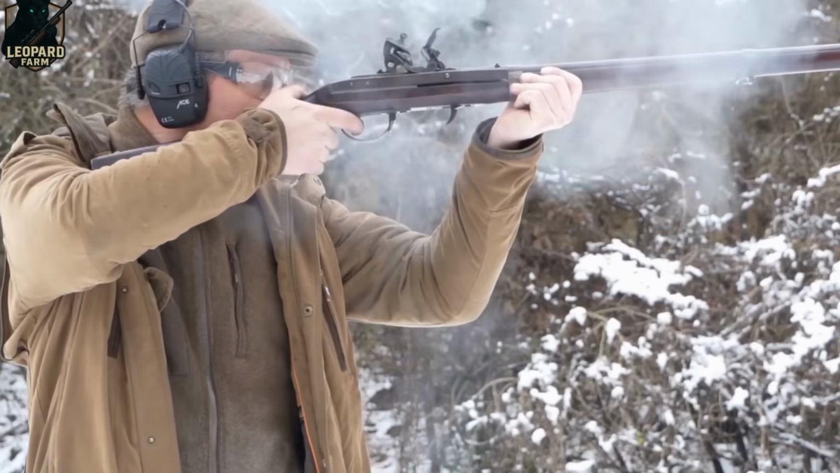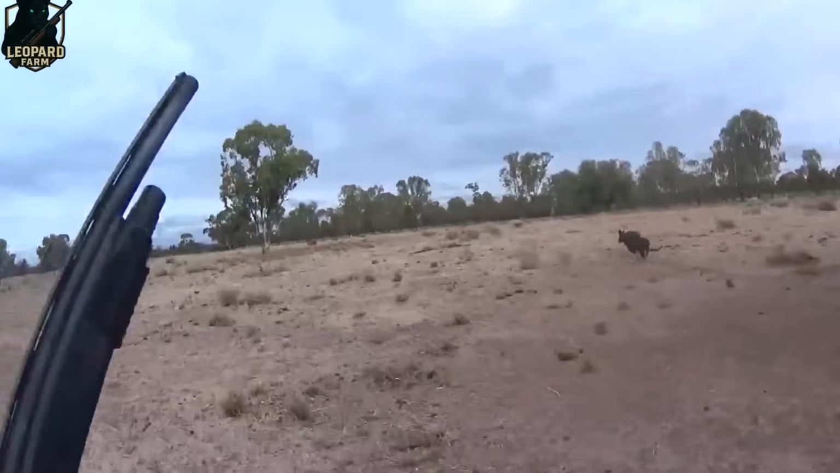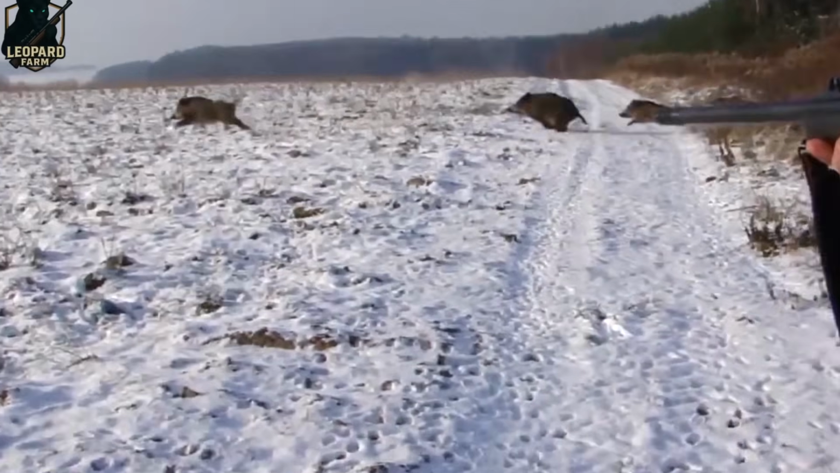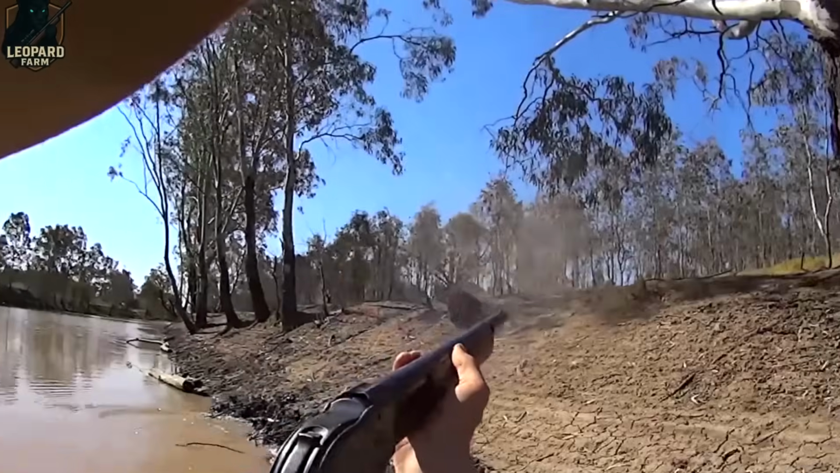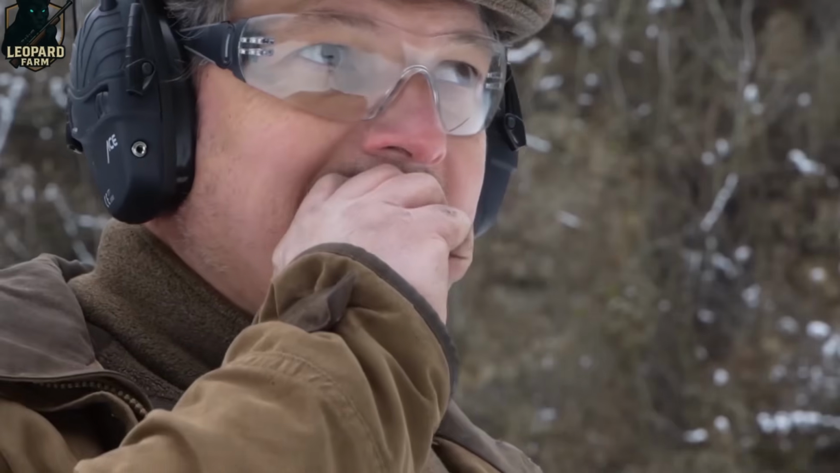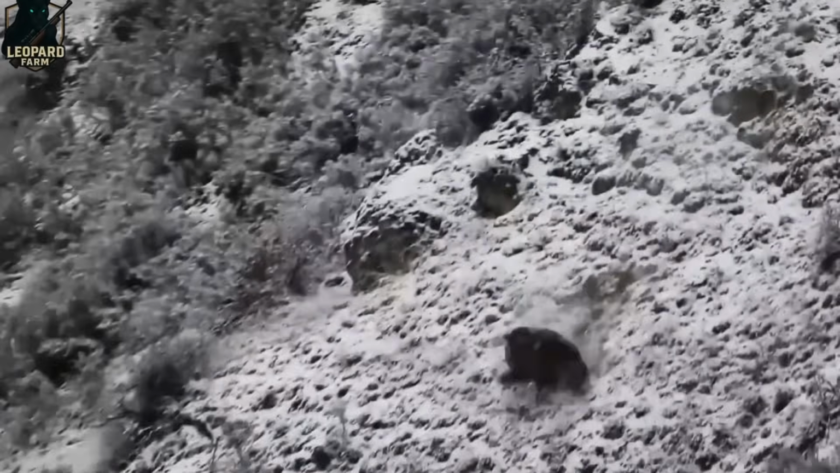Undeterred, we pressed on and soon drove another boar toward the forest edge. This one was different, more aggressive. It didn't flee. Instead, it turned sharply and charged straight at us. Without missing a beat, I squeezed the trigger. One powerful shot was all it took. The boar dropped instantly, ending the standoff before it could escalate.